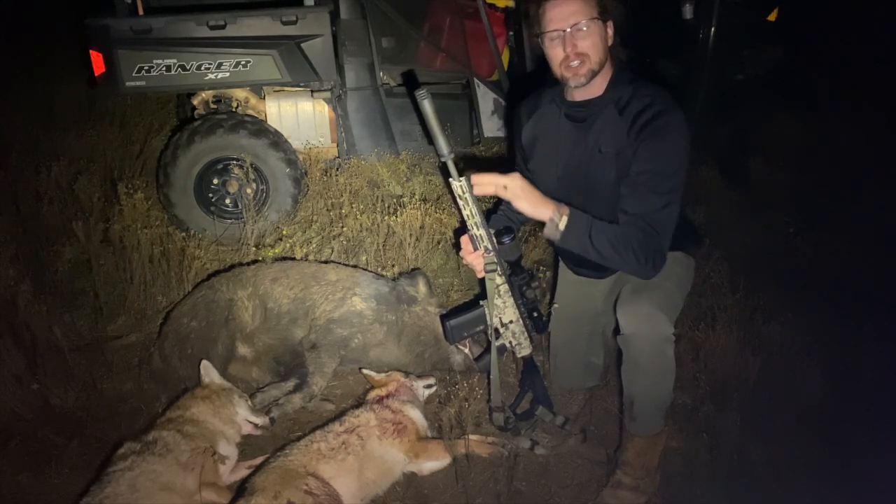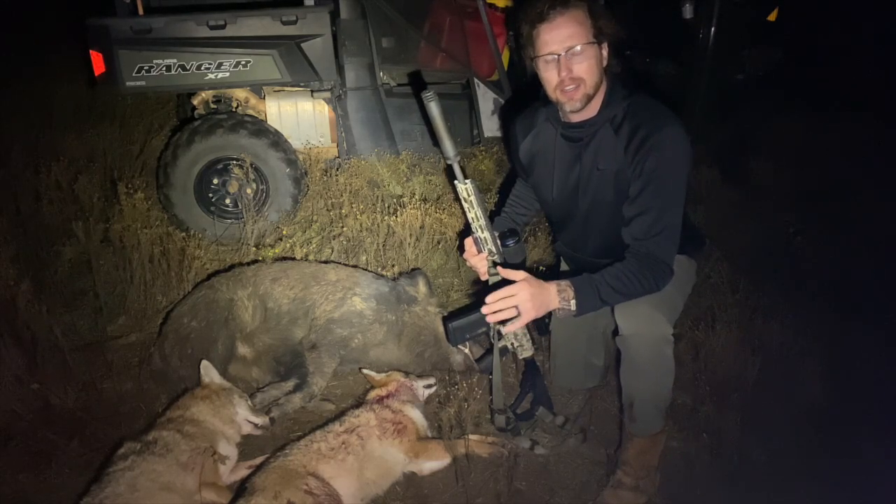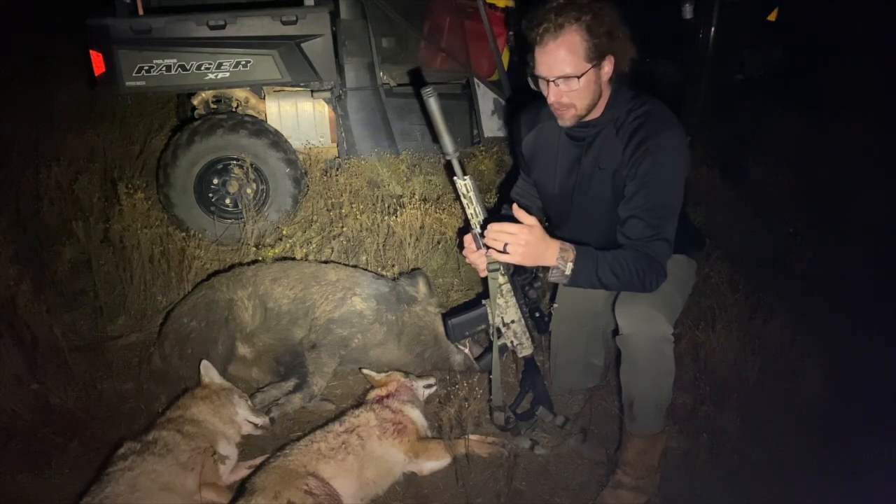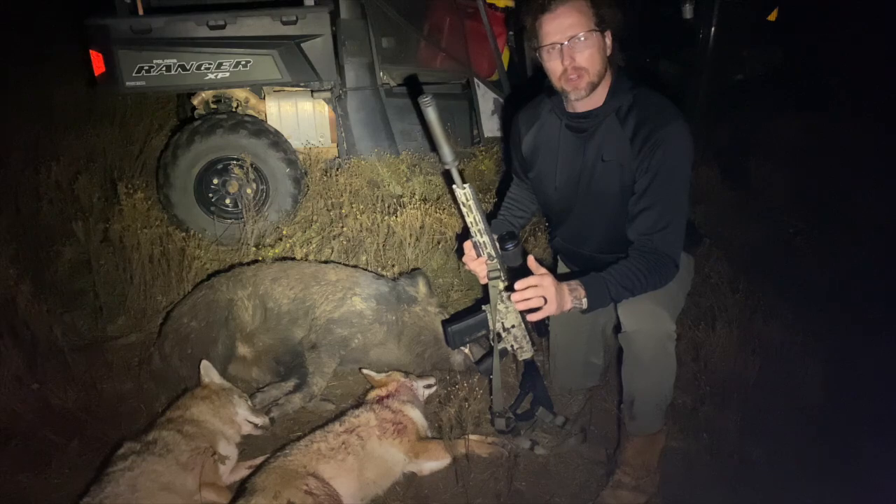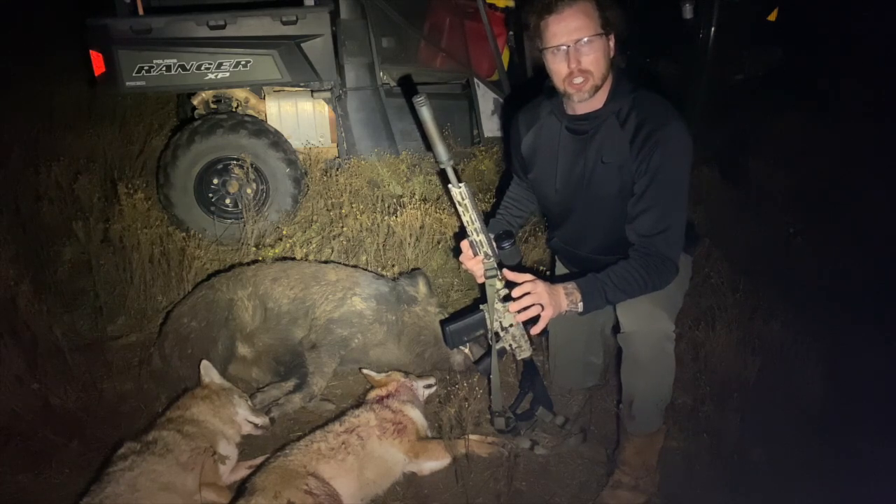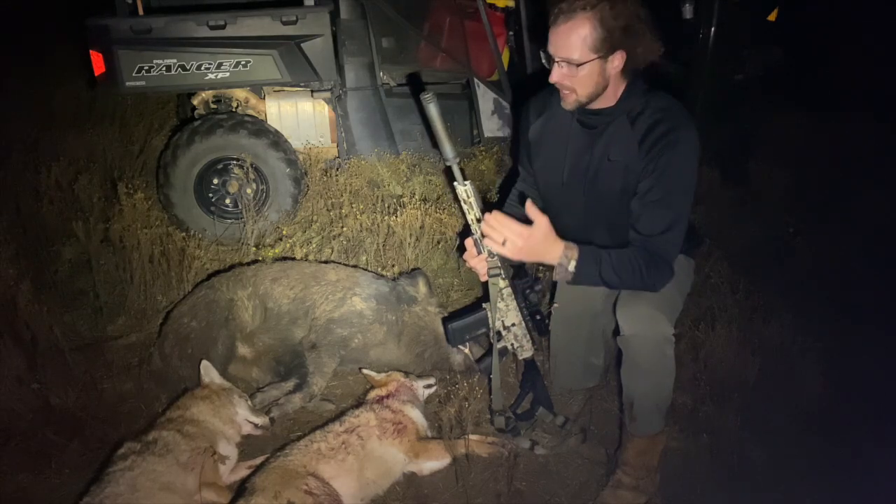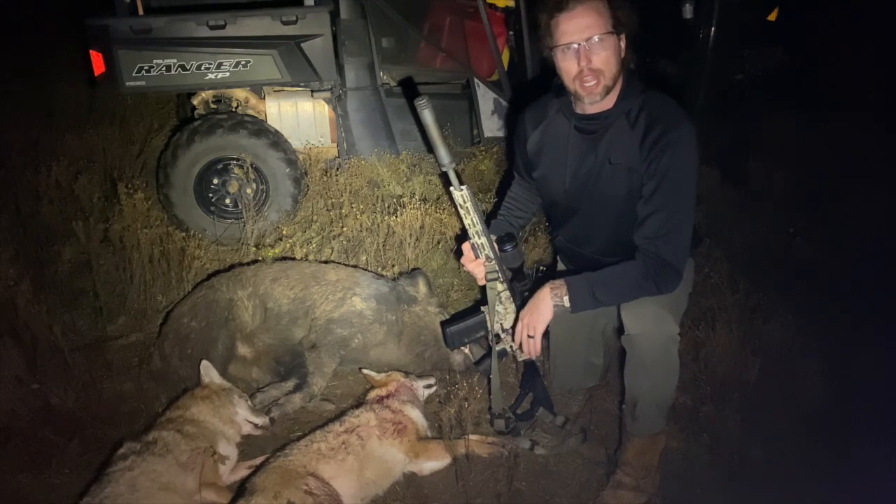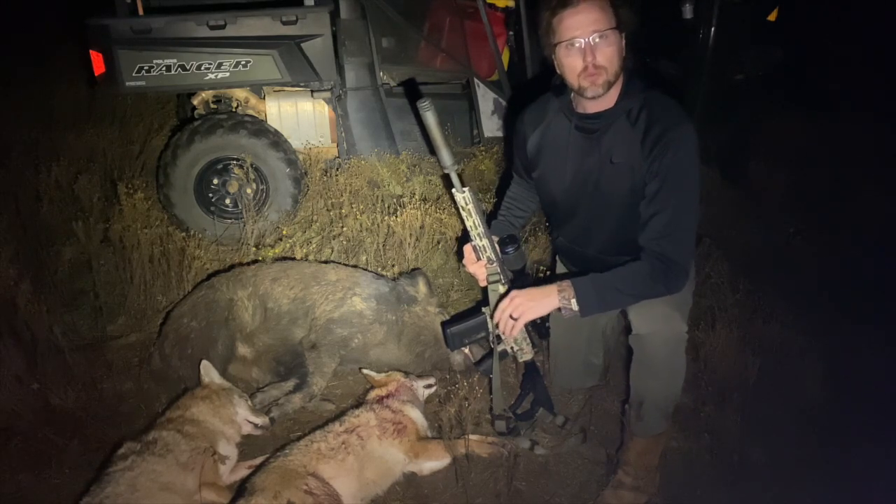I could see his ears down in there. I had a chance to shoot him a little bit earlier, but I could just see the top of his back. I was almost positive it was a hog, but I wanted to be 100% sure before I took the shot. So I backed out, used the Convergent Bullet, called him in, got a clean shot, dropped him in his tracks. Waited about 30 to 45 minutes, and I started calling with the X24.